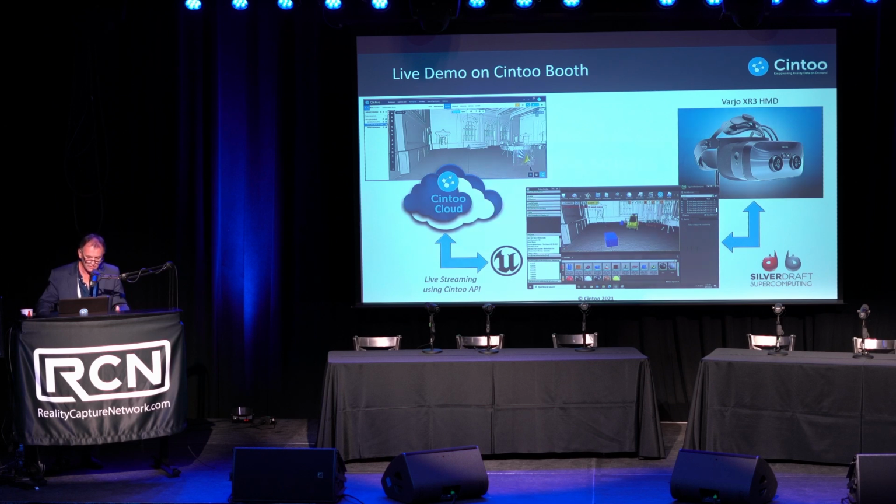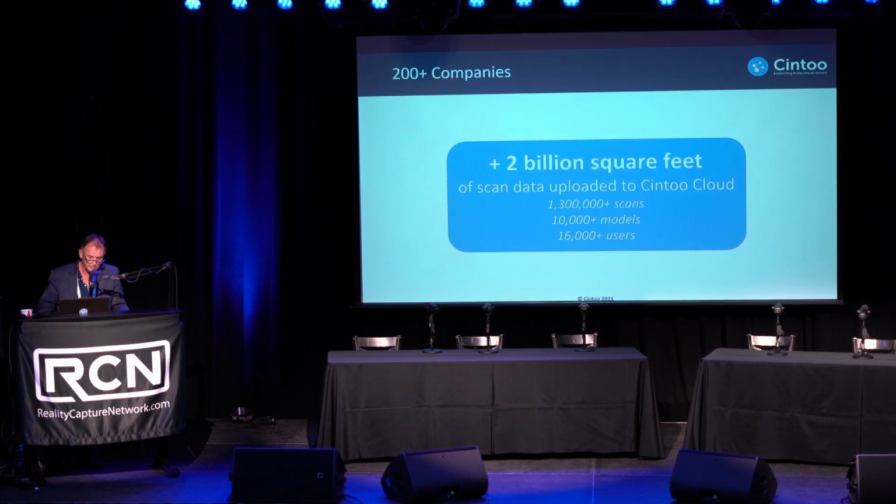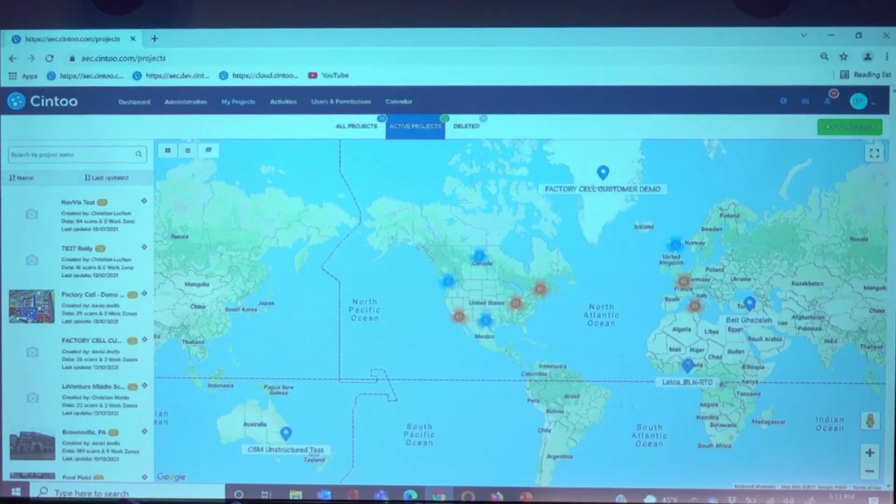So Cintoo is still a small company. We have been in business for about 2.5 years, but growing very fast. The technology took about 10 years to develop. There have been 1.3 million scans uploaded to the platform, which is about 2 billion square feet of laser scan data, which is pretty sizable. And let me go through a quick demo of the platform now.